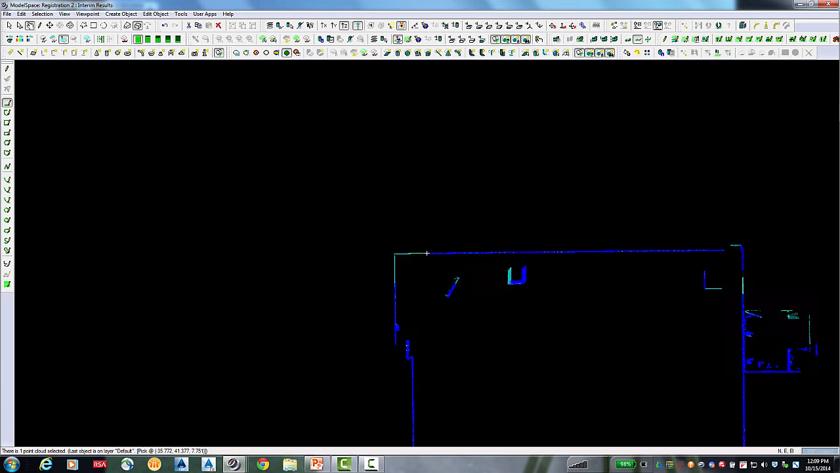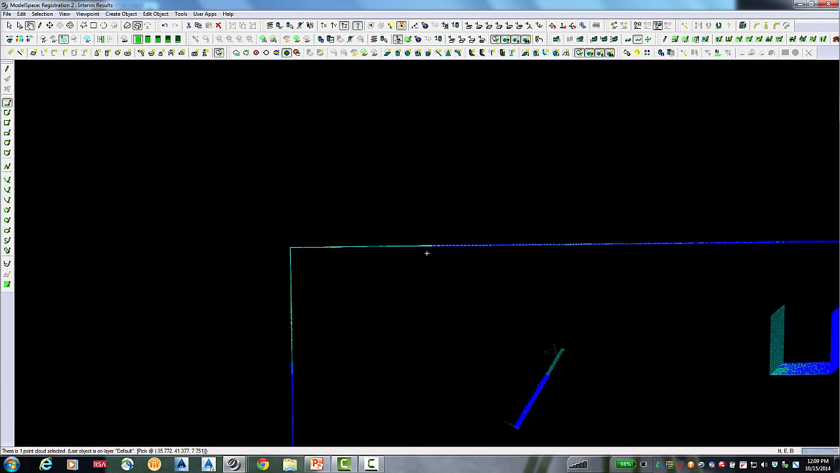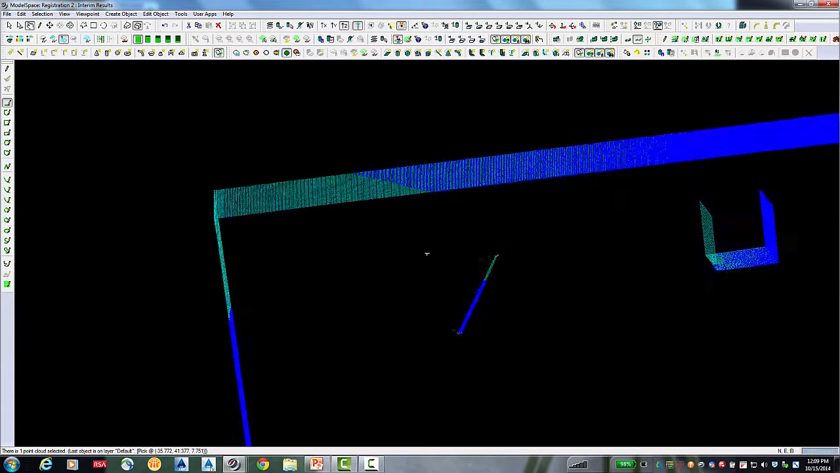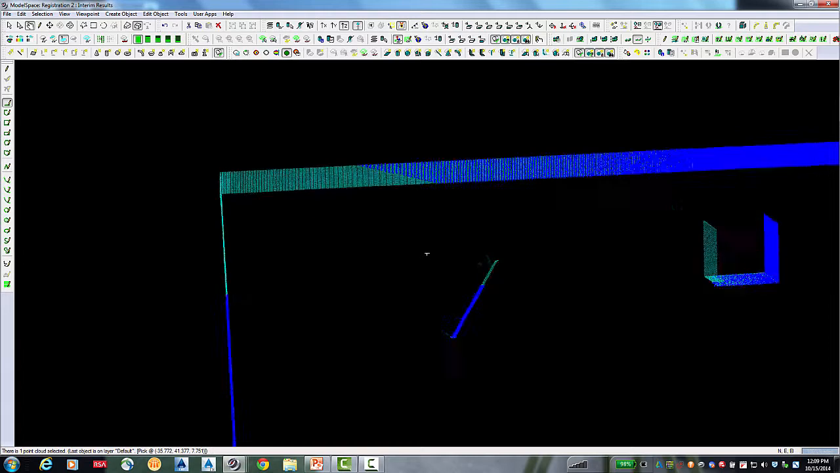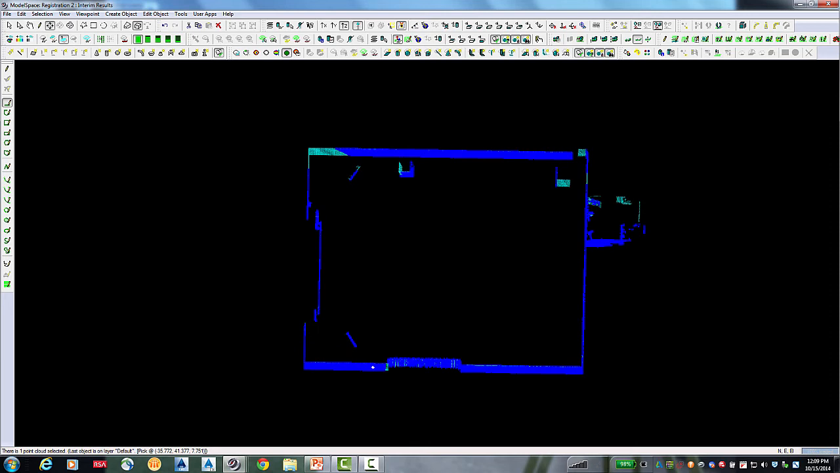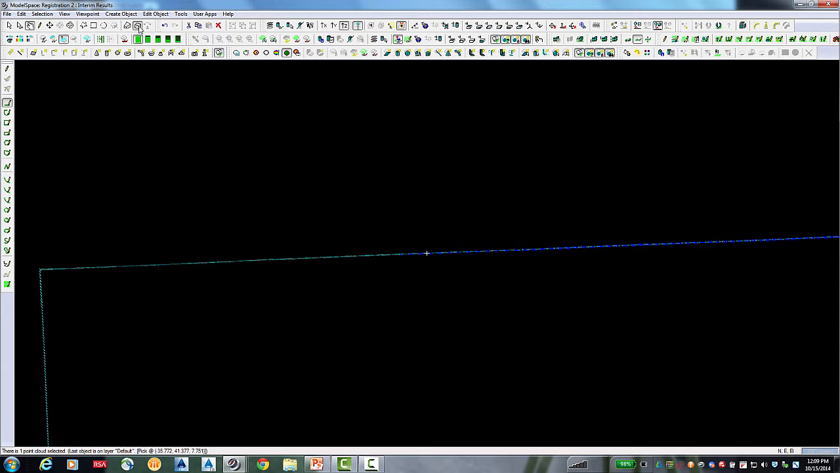So now if I go in here to the corner, I can see that I have a light turquoise with a blue. These represent the two different stations that I have, and you want to make sure that they line up and create one wall.